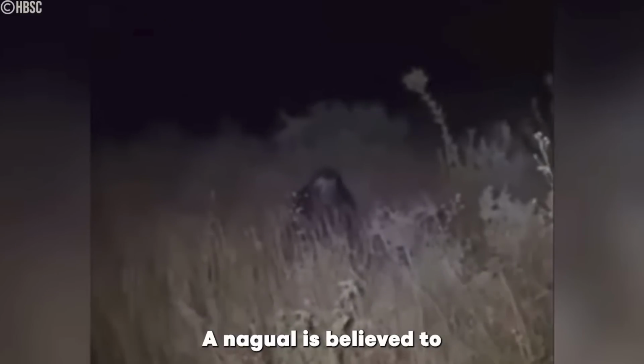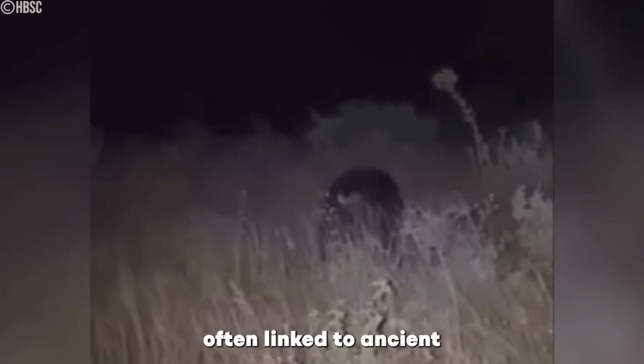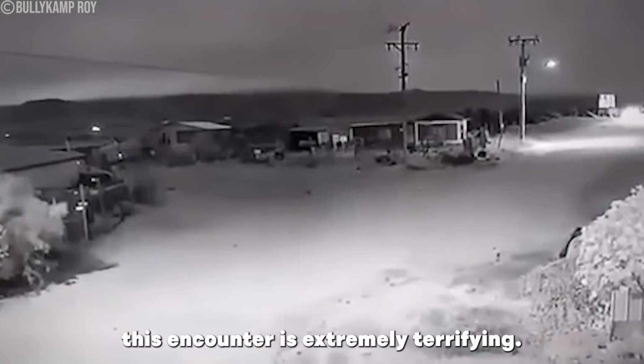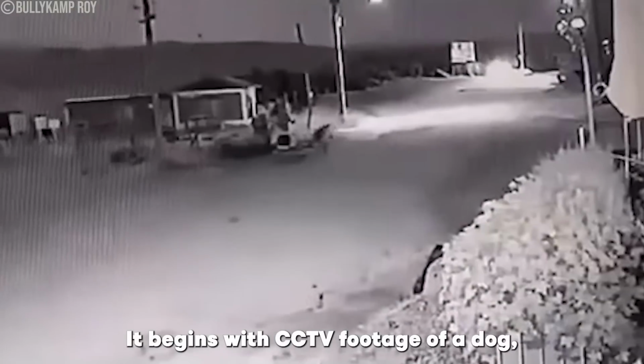A Nagual is believed to be a human with the ability to shapeshift into animals, often linked to ancient Mesoamerican spiritual traditions and folklore. Whether spirit, myth, or something in between, its presence leaves more questions than answers. What you are about to see in this encounter is extremely terrifying. It begins with CCTV footage of a dog, but suddenly this happens.